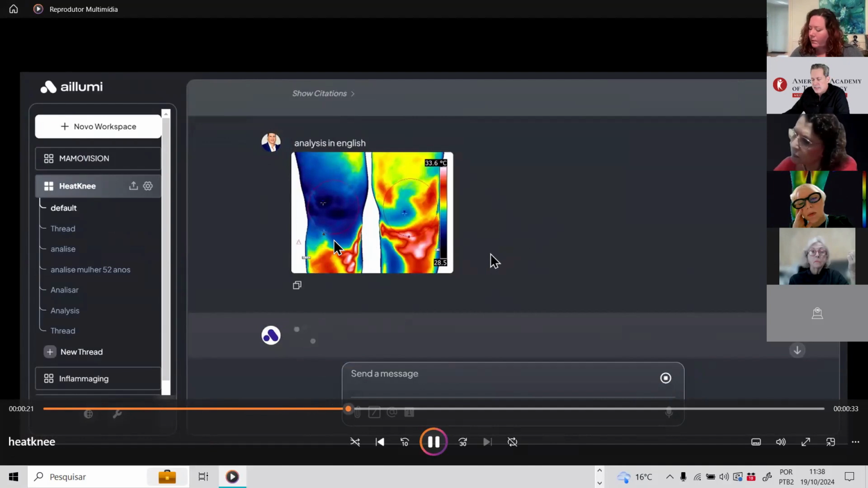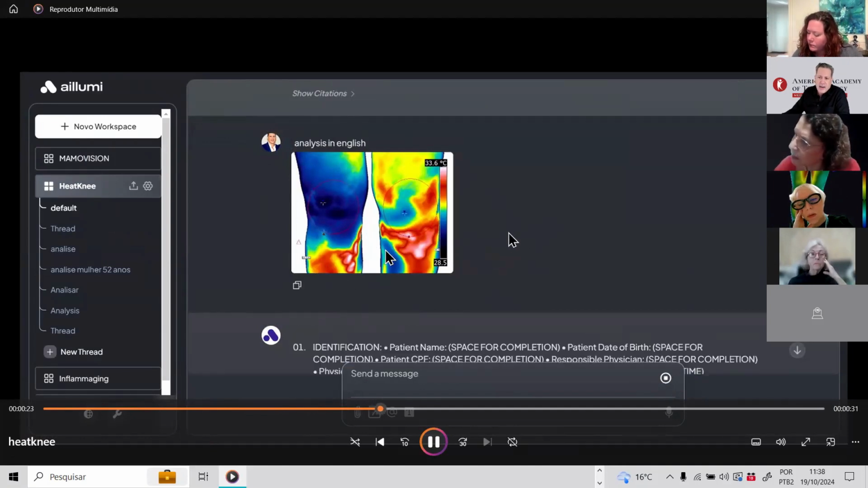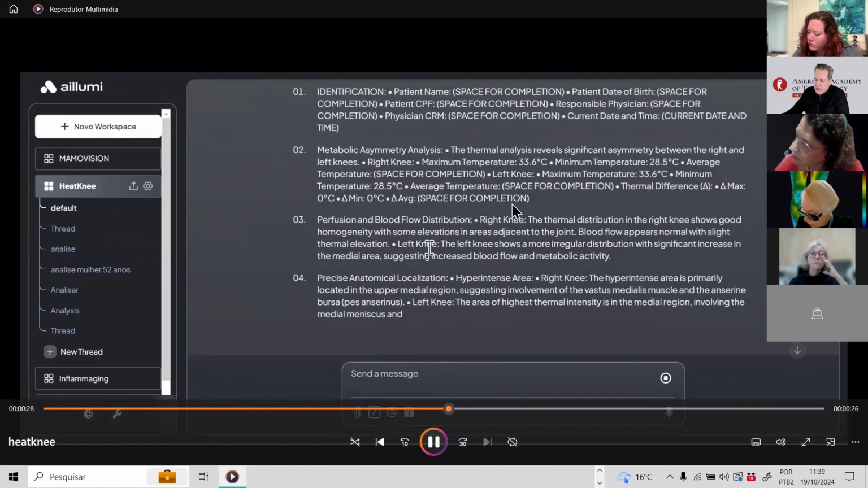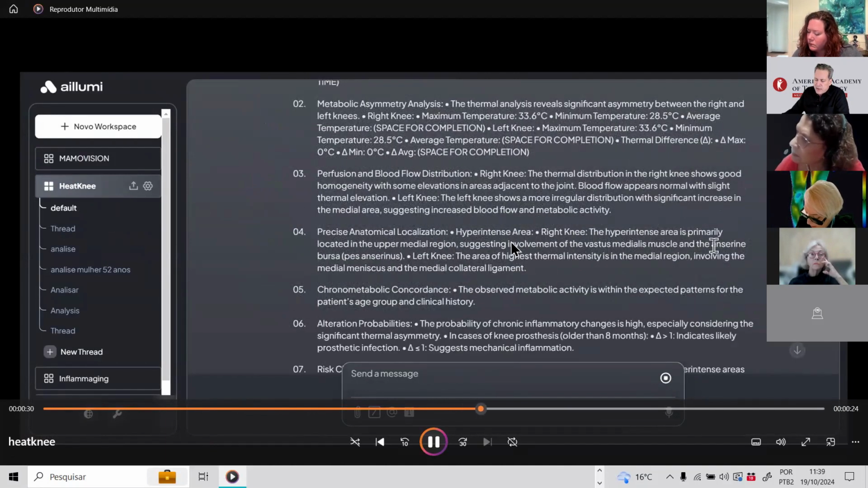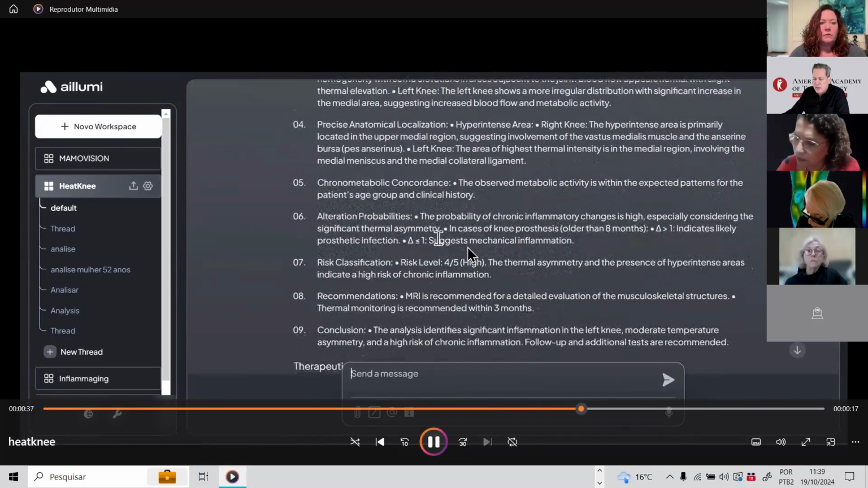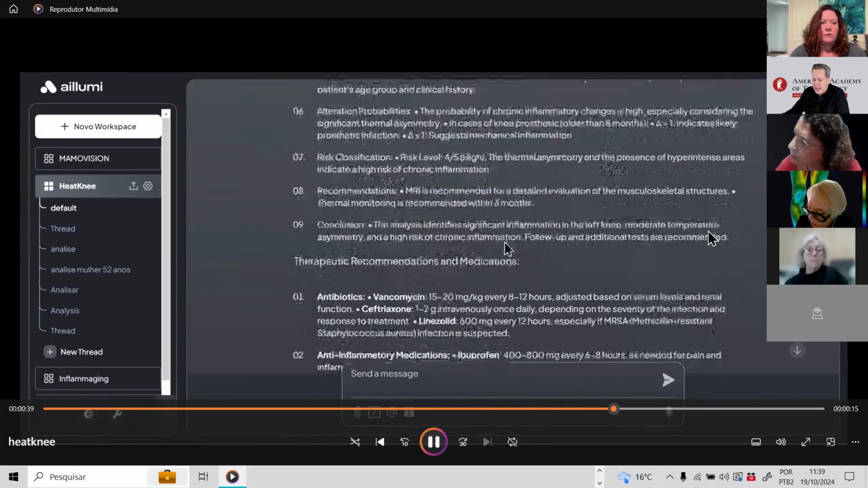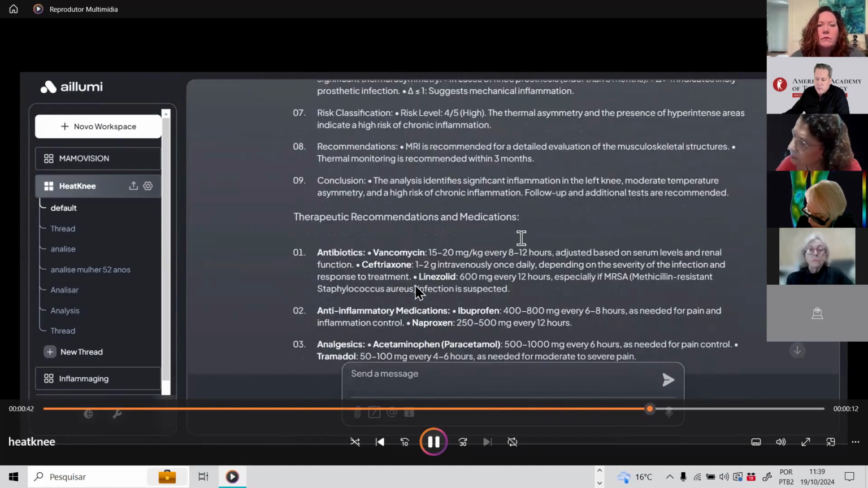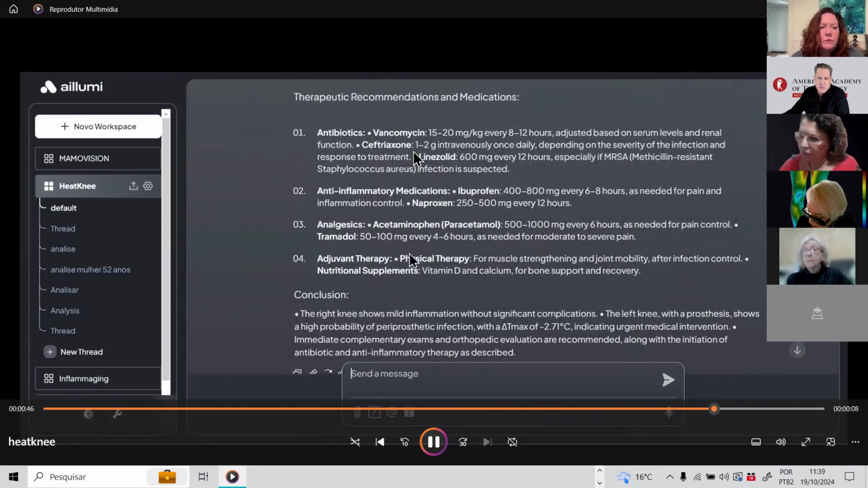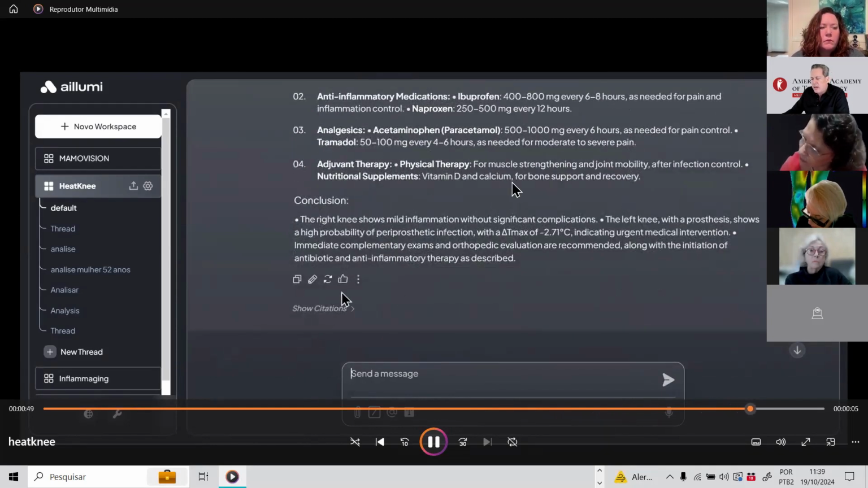So the system, based on what I taught the system, identifies the structures, gives the report in real time, and shows the distribution of that. But you must be sure to review to see if it's okay. If you want to give more information on that, it's possible to have therapeutic recommendations if you want, like medications. Sure, you must confirm it's not to be used alone, but must be reviewed with a doctor.